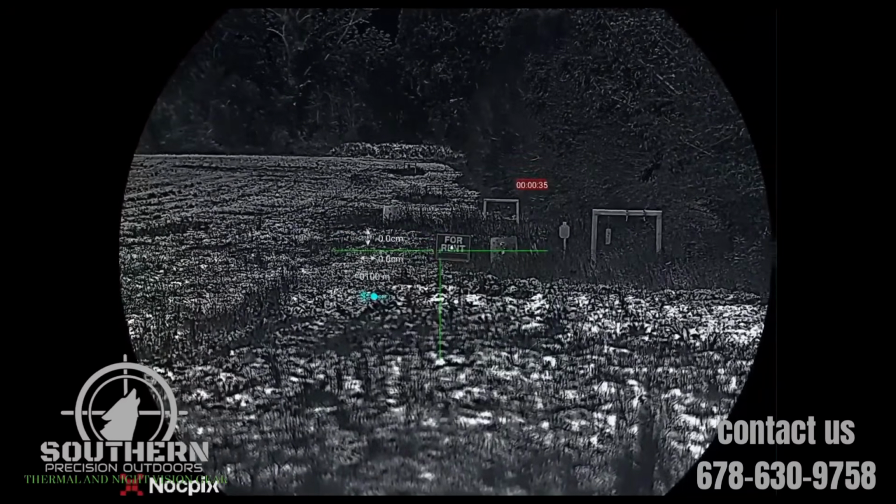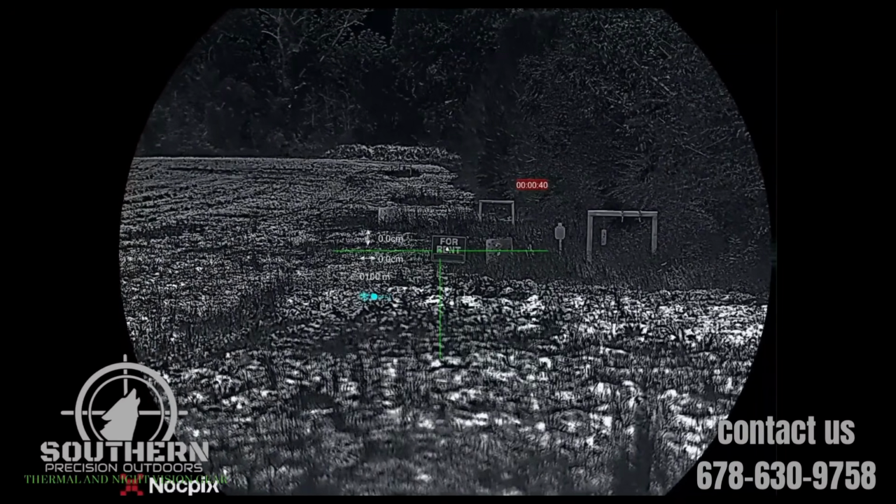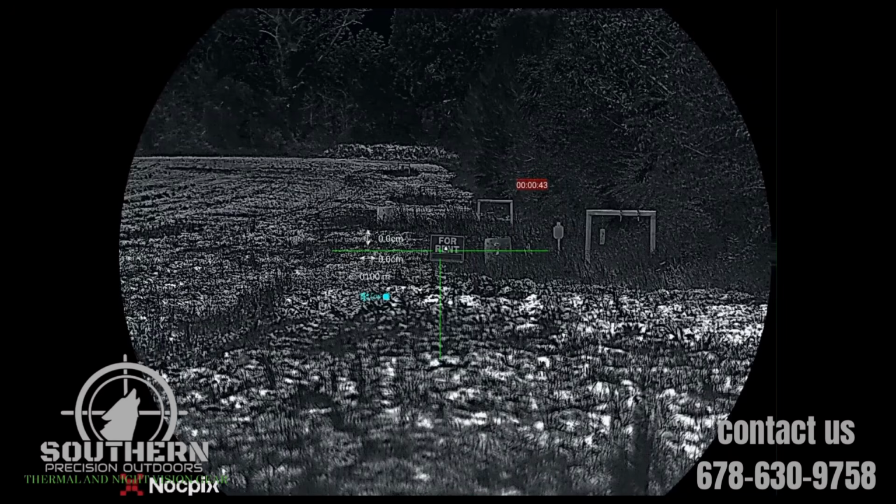So wherever you are aiming at, you're going to click your menu button. And then now that we have our image freeze framed, we were going to come up, and then here is where we would adjust our X and Y values. So just say, for instance, that our bullet hit over there where the middle of the T is. So we're going to click our menu button, and now that it's blinking, you can adjust your values.